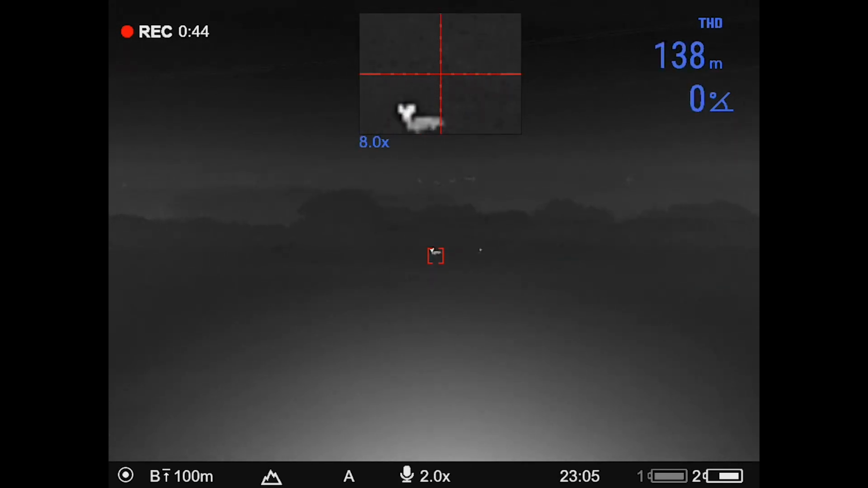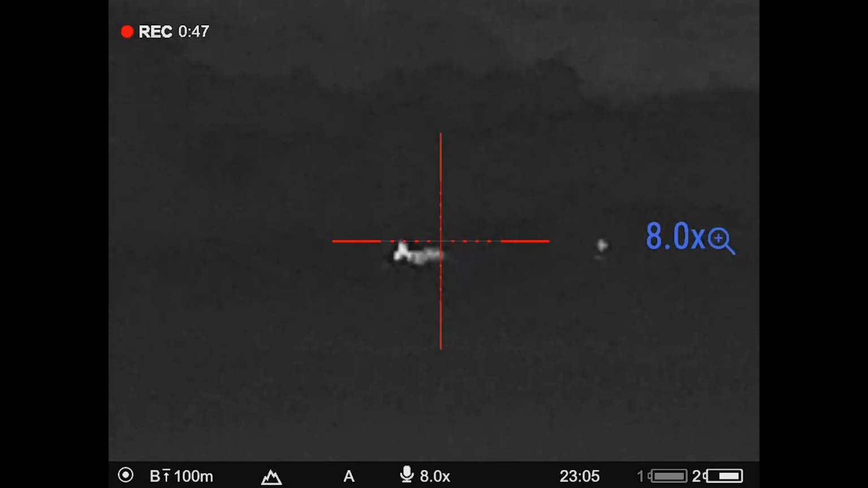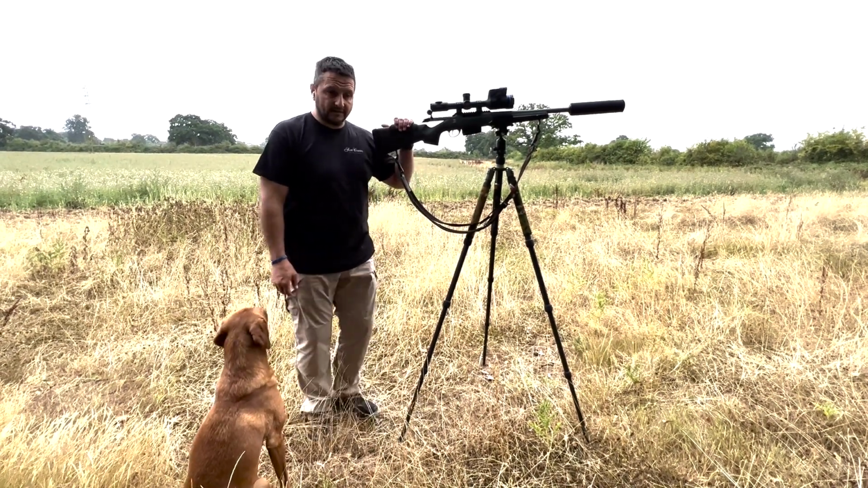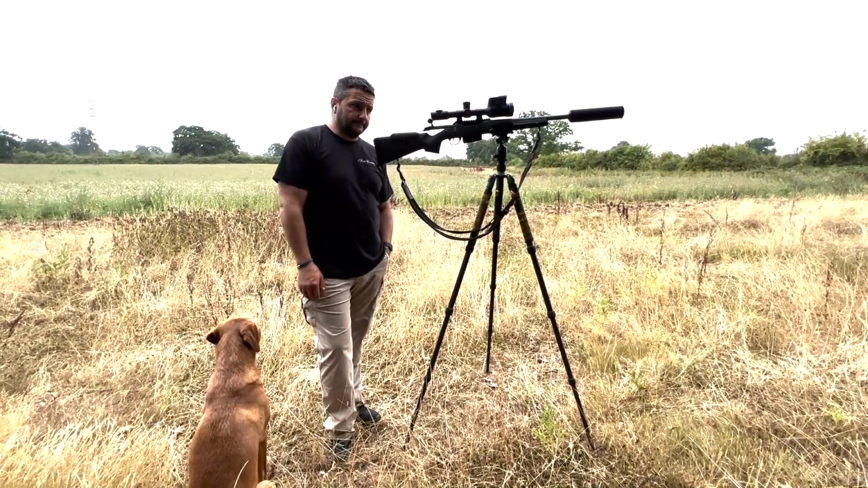So yeah, I zoomed in on it, and it was clear enough. I could see it through the long grass for the body. That's all it needed, because it's only a bit of grass and 4,000 feet a second on those VMAX. Yeah, that didn't take very long, and I dispatched that cleanly.